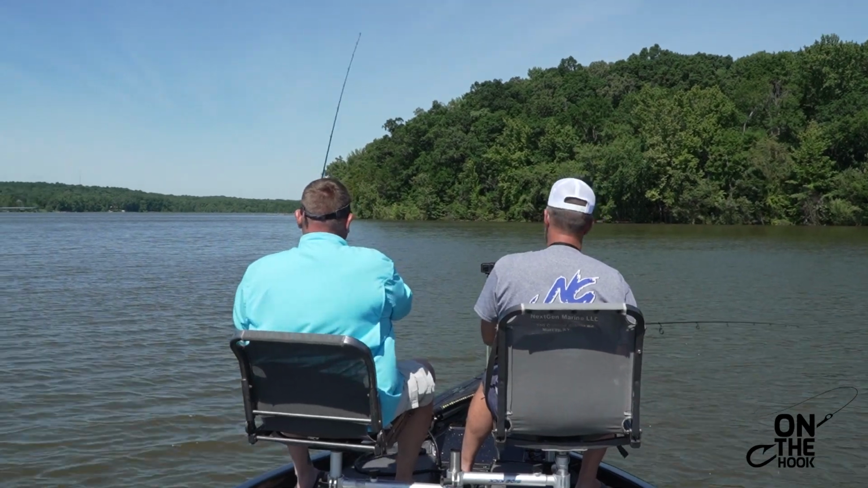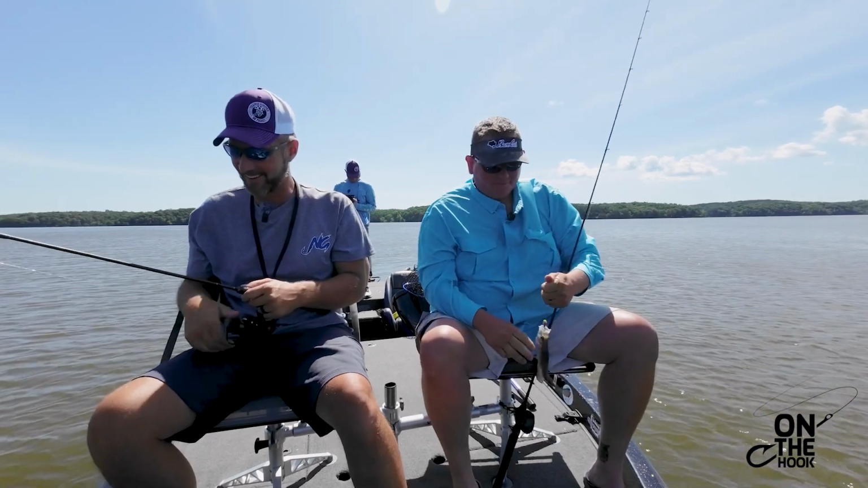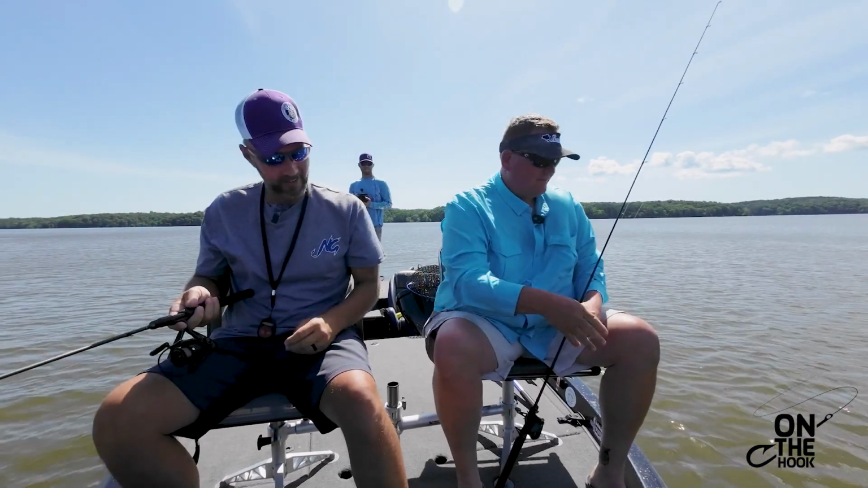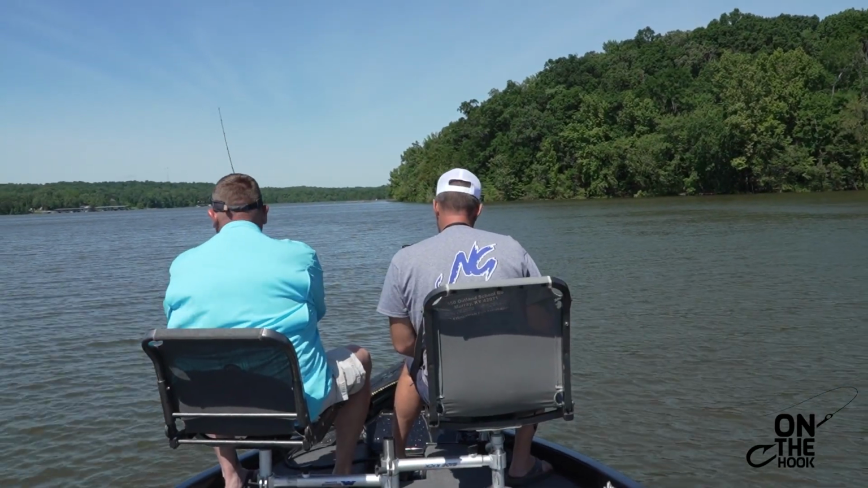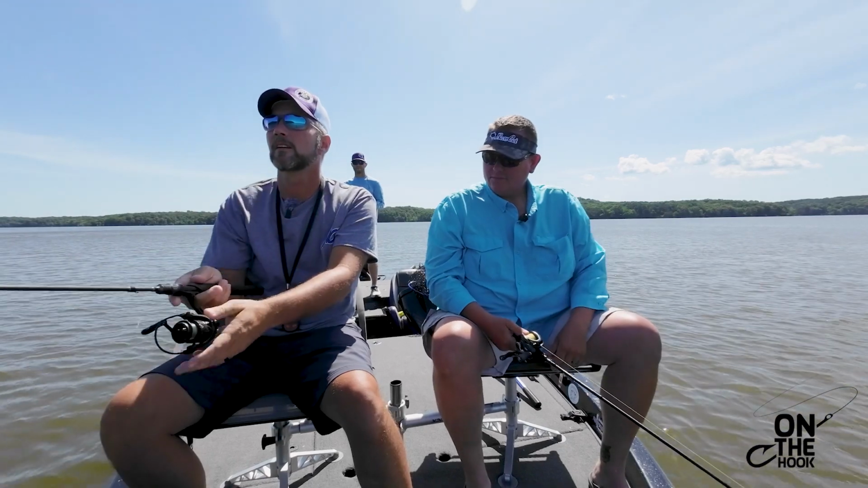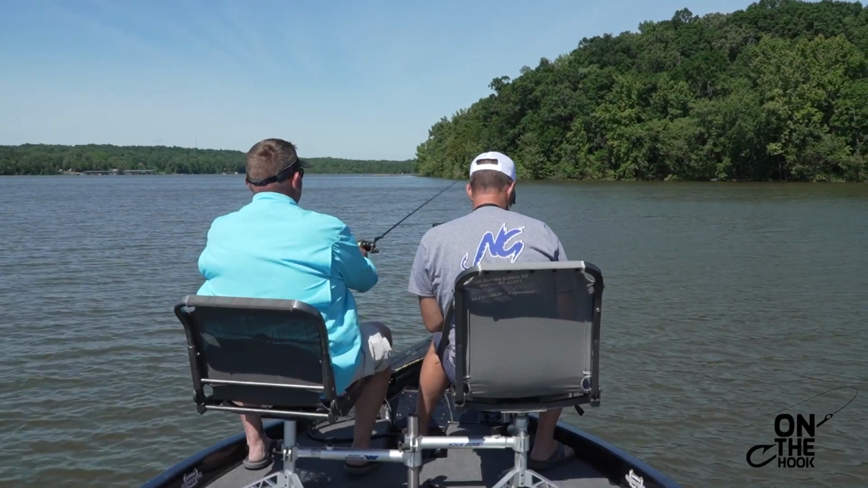Got him? Yeah. Woo! Monster. Hey, it's a start. Casting at these brush piles out here, guys. You get down in them in these stake beds and you get whatever decides to eat, because there's so many fish down in there, you just don't know which one's gonna hit.